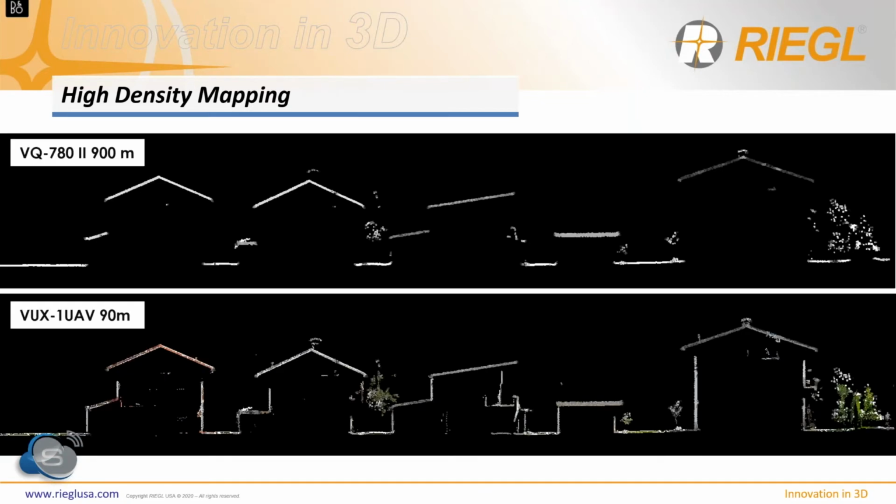To outline the essential advantages of the WUX system, with its 360-degree field of view, we have done a comparison to RIEGL's FARCO 782. The airborne data was collected from 900 meters over ground. The FARCO 782 offers a field of view of 60 degrees.